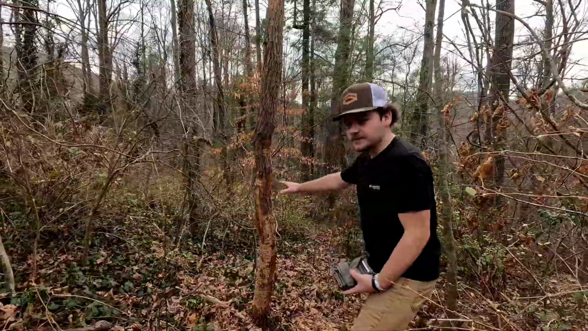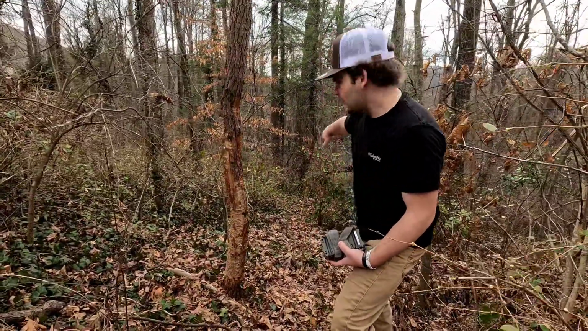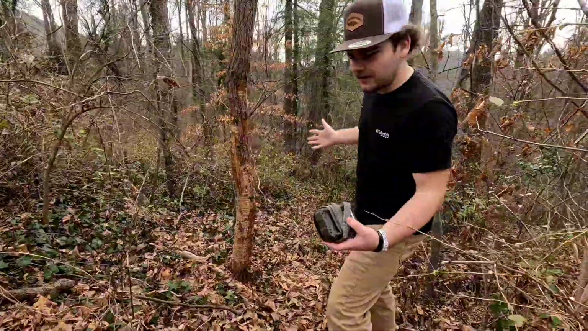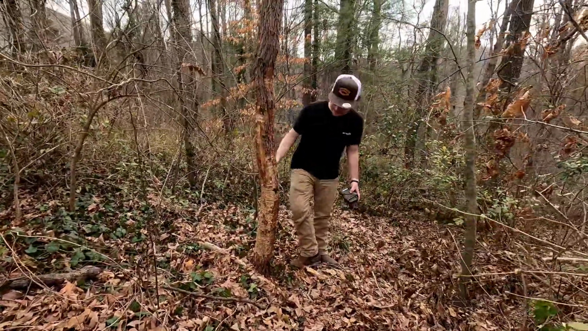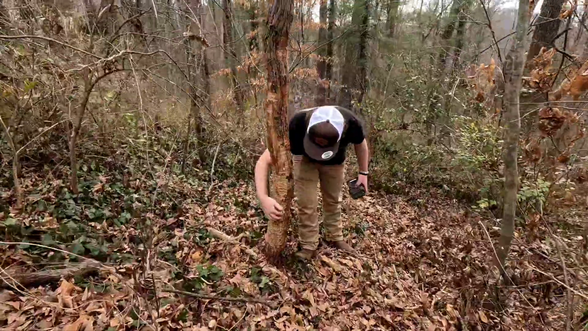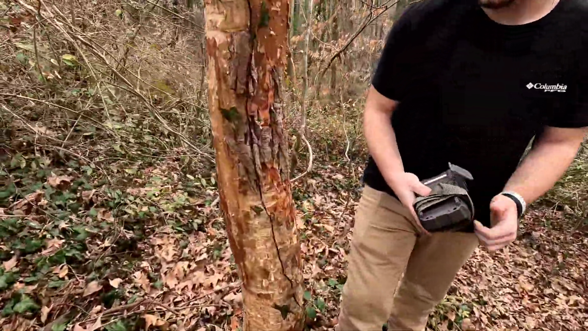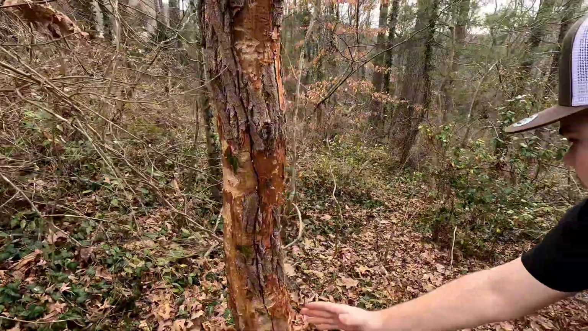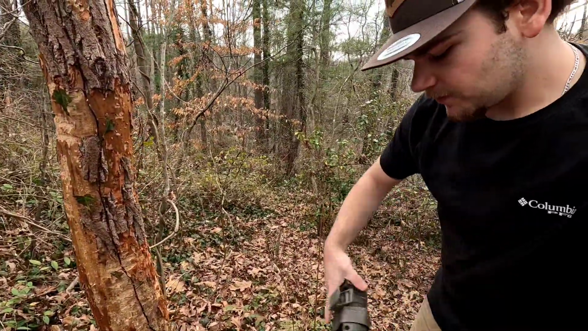All right, so we just found this little tree right here. This is good for the camera. And then we got this little zigzag trail, as y'all can kind of see, maybe not on camera. So we got this tree right here, and it looks like something's been clawing on it, which I don't know what that would be. So we're gonna get this camera thrown up and shot right down through that trail right there. See if we can get us something coming to the food pile.